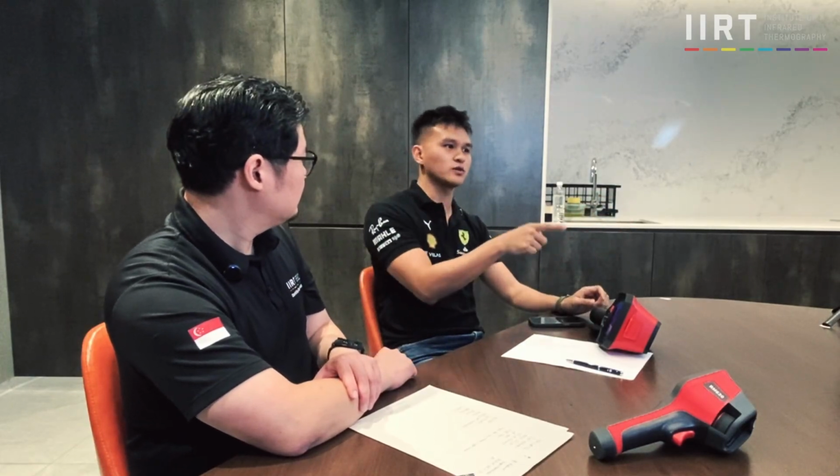Because on a single screen there are so many different components, we might want to selectively find the components we are interested in. We can just point the laser focus there, it will do the distance measurement and the focusing, so that we don't get affected by other components at different distances.